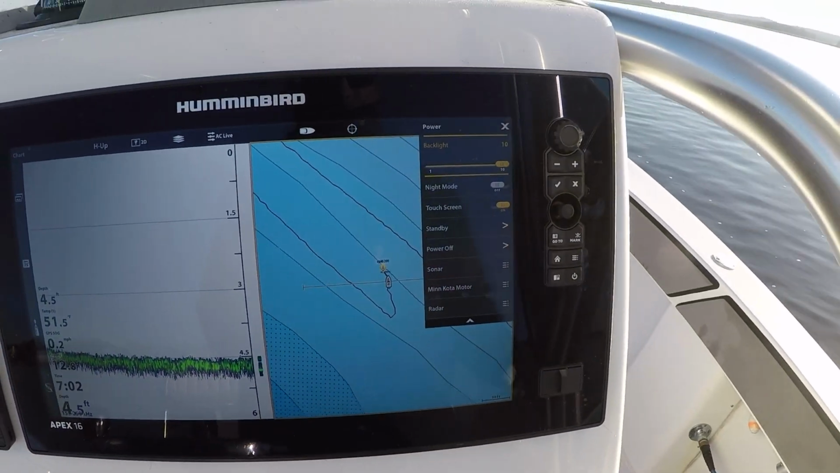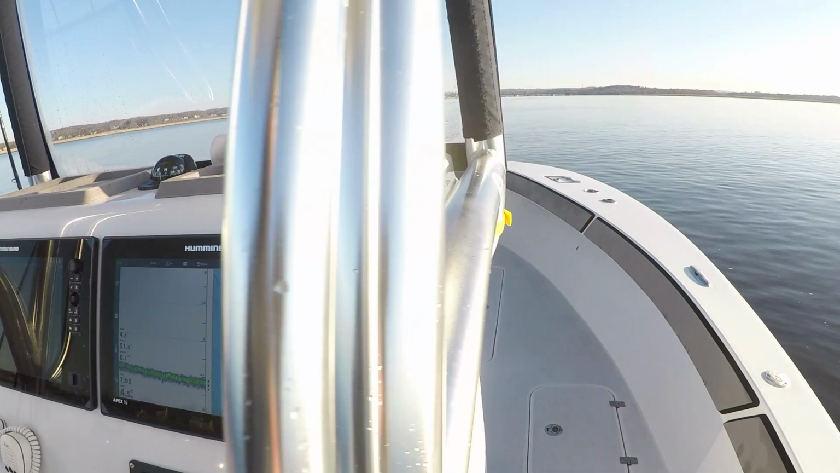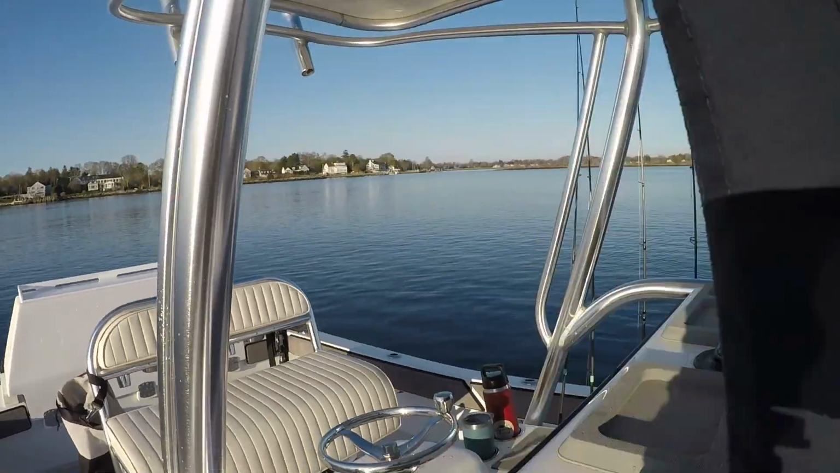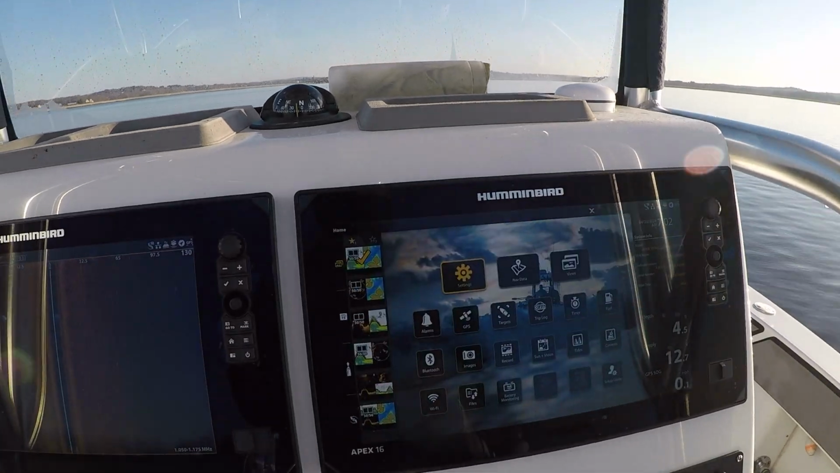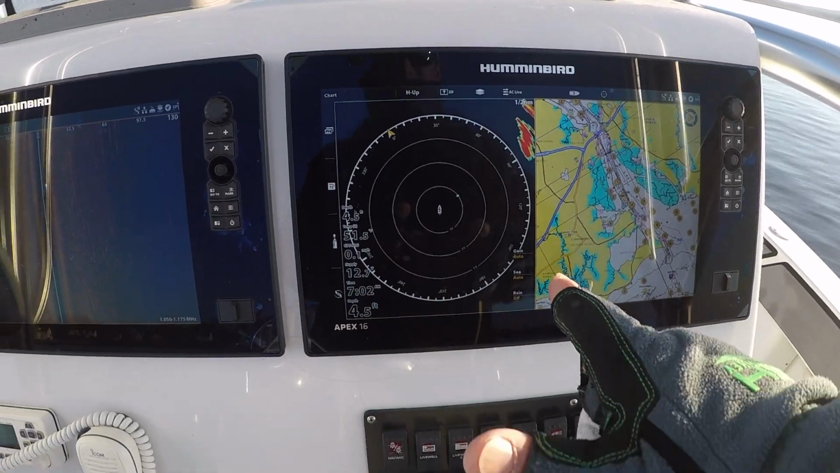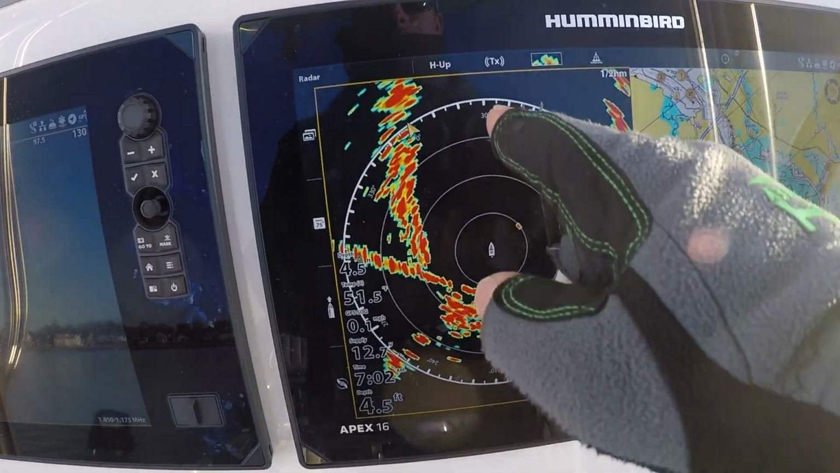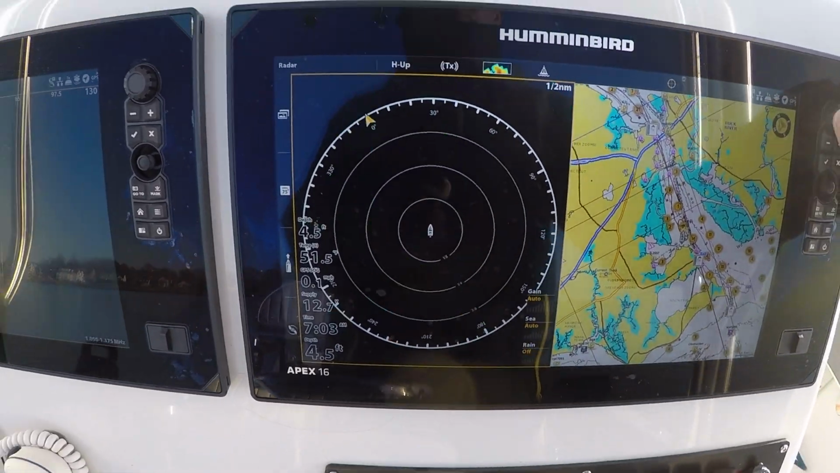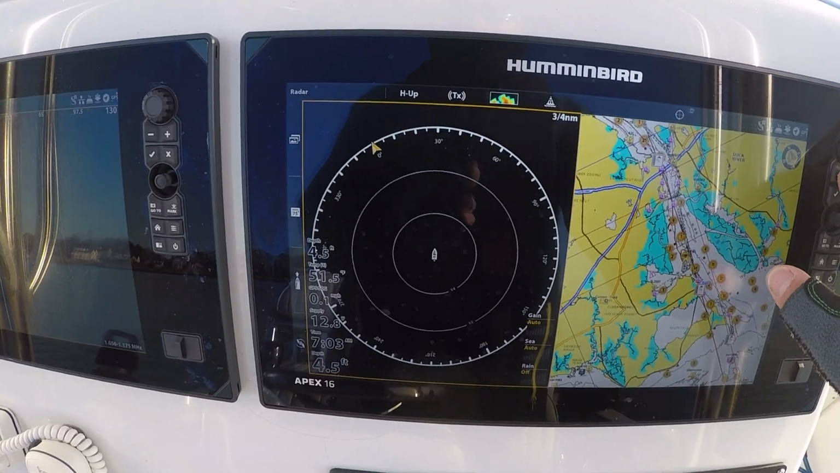If I want to display my radar, simple to do that. Now, this boat has the Humminbird chirp radar, which is helpful at night. If it's foggy out, I run that, and I'll show you on this screen right here. Here's my radar. You can see I'm picking up some navigation buoys, and for navigation, to zoom in and zoom out, I just use this plus minus button. Very easy to do.